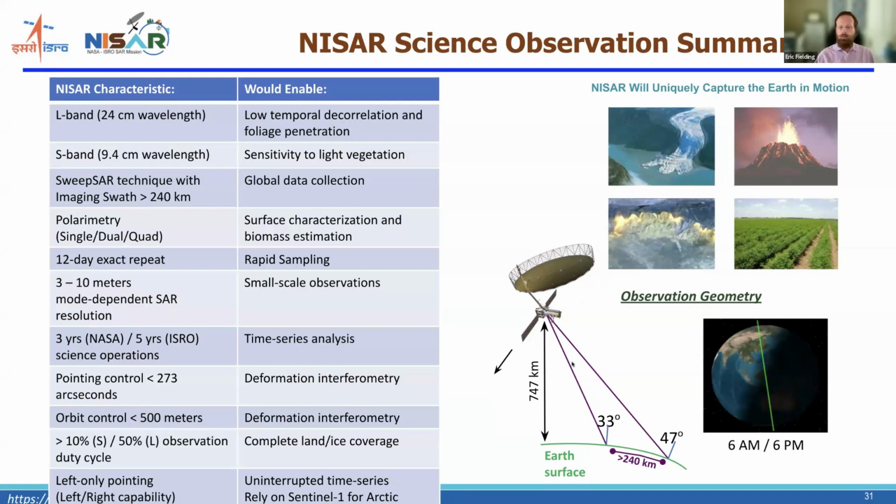One of the key things about using this radar reflector is that we use the SweepSAR technique. I don't have time to get into the details of how SweepSAR works, but it gives the ability to image a swath that's 240 kilometers wide from the satellite. The incidence angle, or angle from the vertical, goes from 33 degrees to 47 degrees across the 240 kilometers.